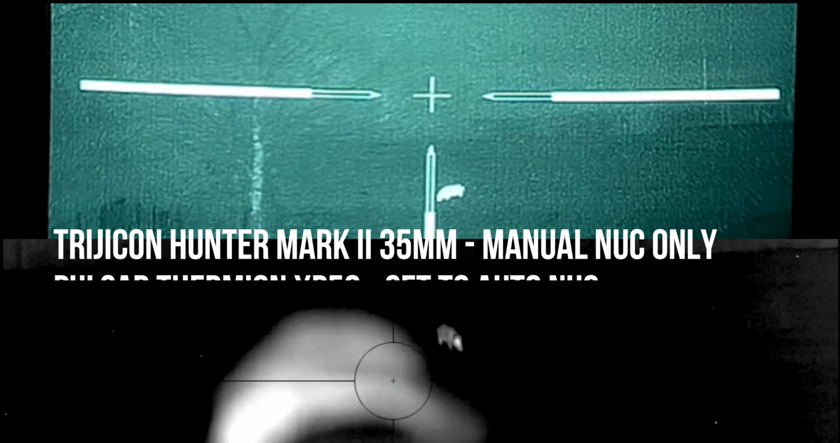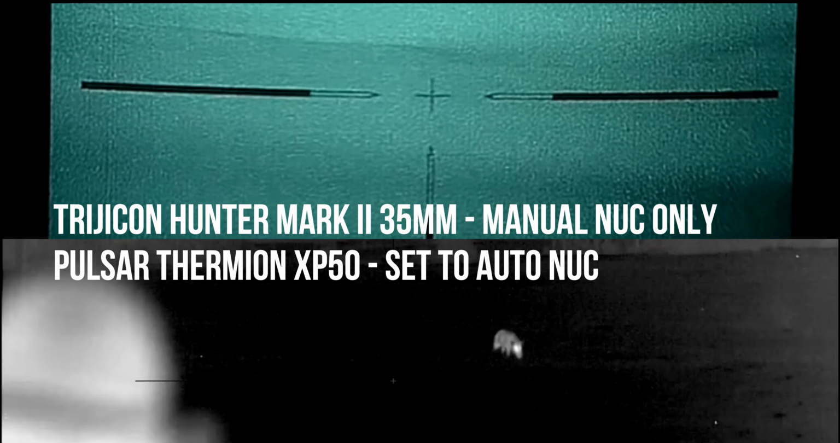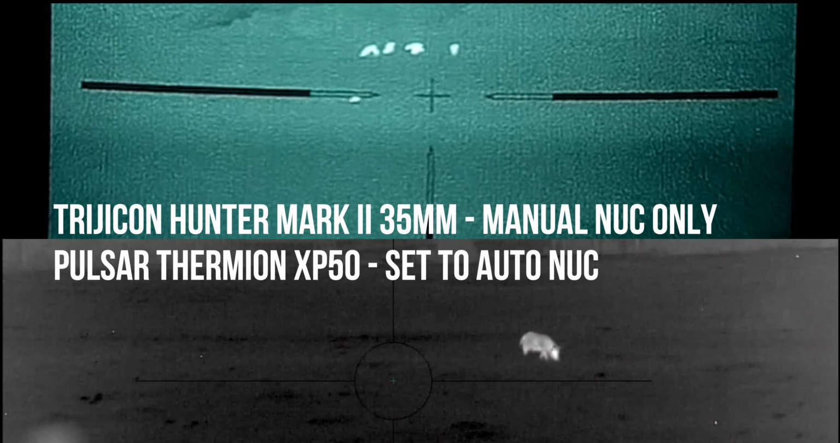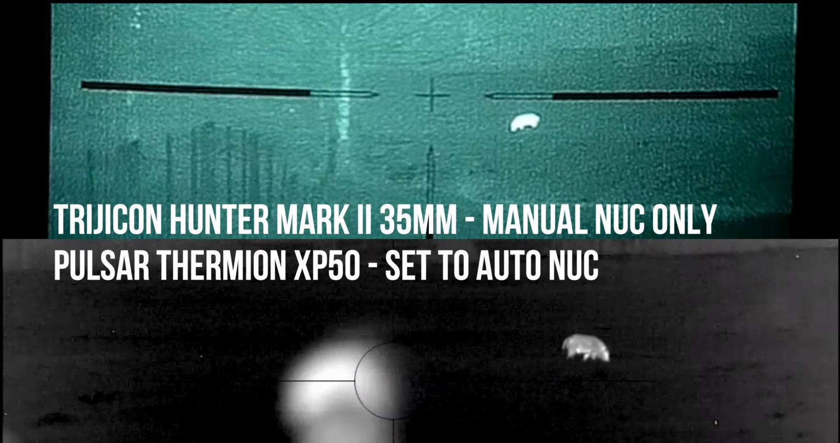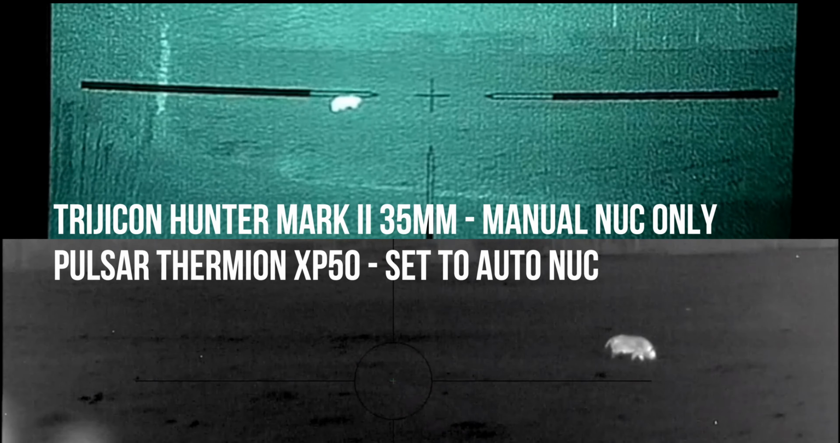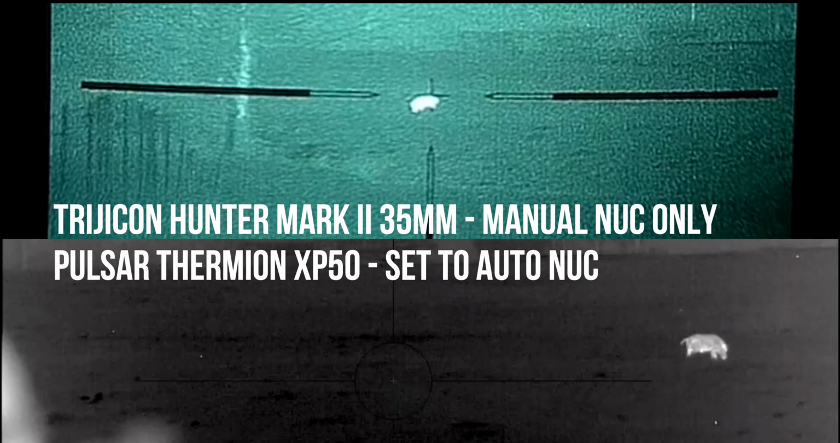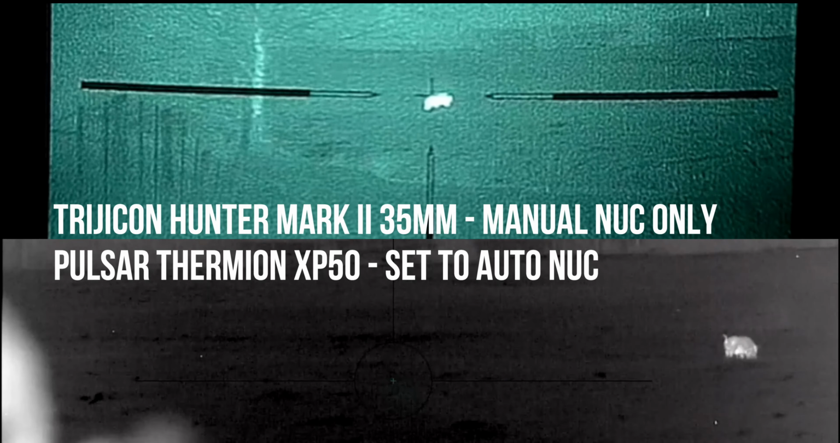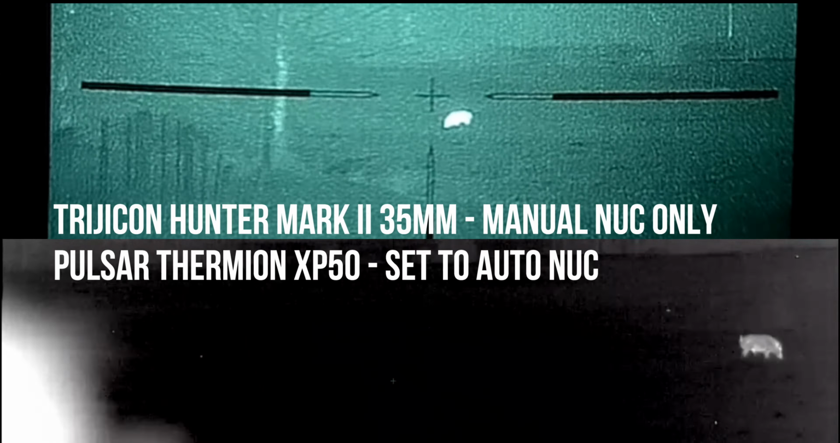This time I've got them split top and bottom. The Trijicon Hunter is on top. Again, manual nuke only. The bottom one is the Pulsar Thermion XP50 set to auto nuke. You'll notice that the Pulsar is having a little bit of trouble with the coloration of how much black and white to give. That's because my buddy Marcus the Fall Guy is going into the image, and then here in a second he'll get all the way out of it and it's all going to clean up.